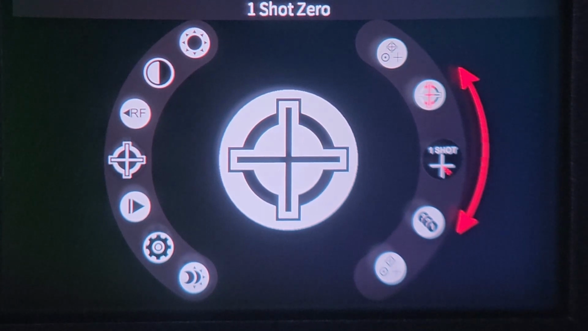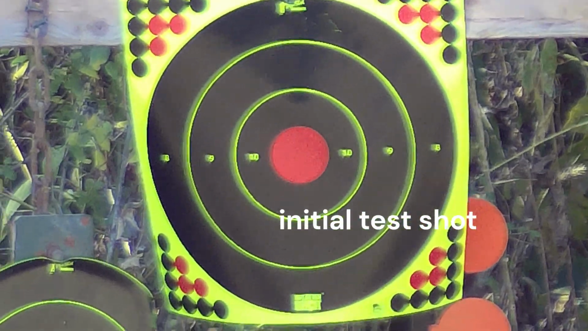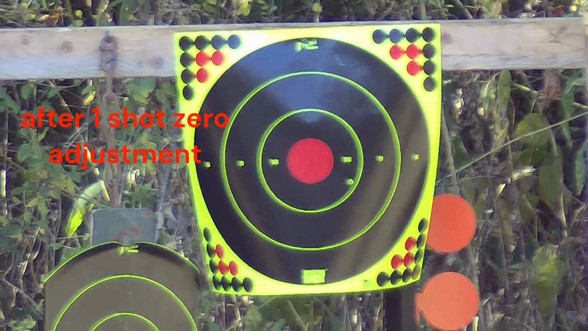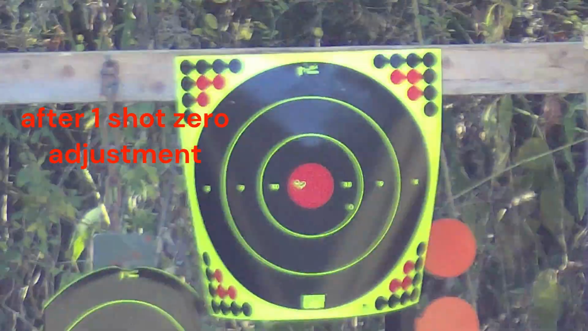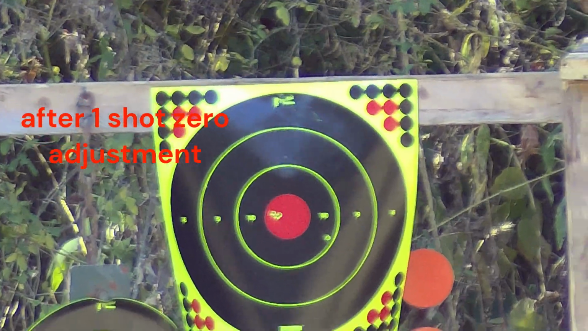You might need to adjust just a little bit here or there, and of course, depending on your ammunition, there might be a little bit of play there as well. But by far, it's a much easier way to zero with less ammunition compared to just traditional shoot, spot, adjust, shoot, spot, adjust type zeroing.